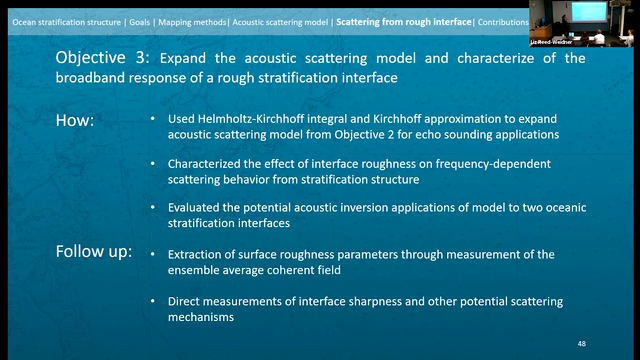We don't have any very high resolution measurements of that interface. We have CTDs, but they aren't high enough resolution to extract that kind of sharpness measurement. So that would be excellent to collect. And also because then we could evaluate other potential scattering mechanisms, particularly in the Kattegat. There's a lot of biology there. There's a lot going on. So it would be great to get some more direct information from that.